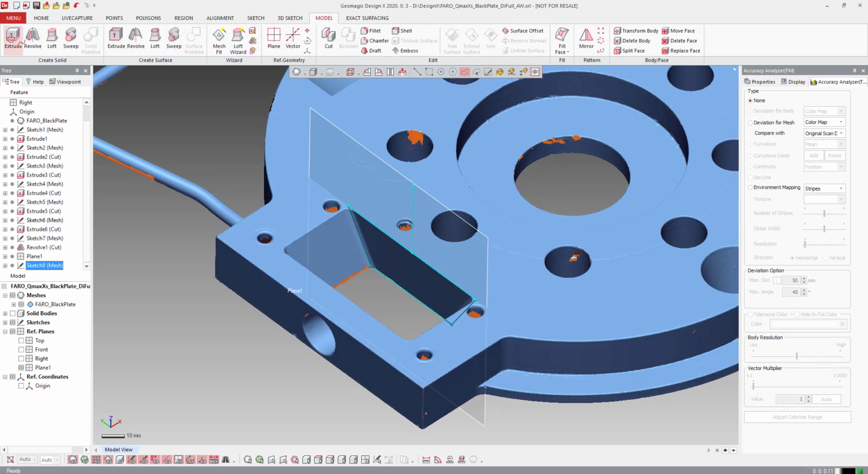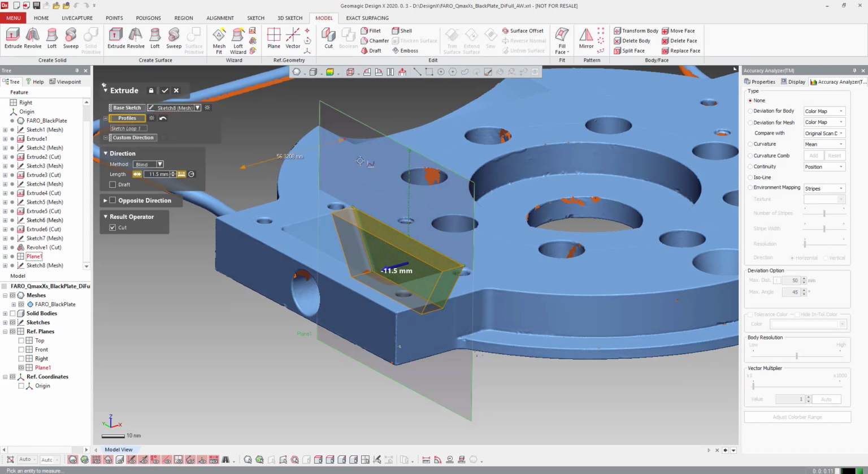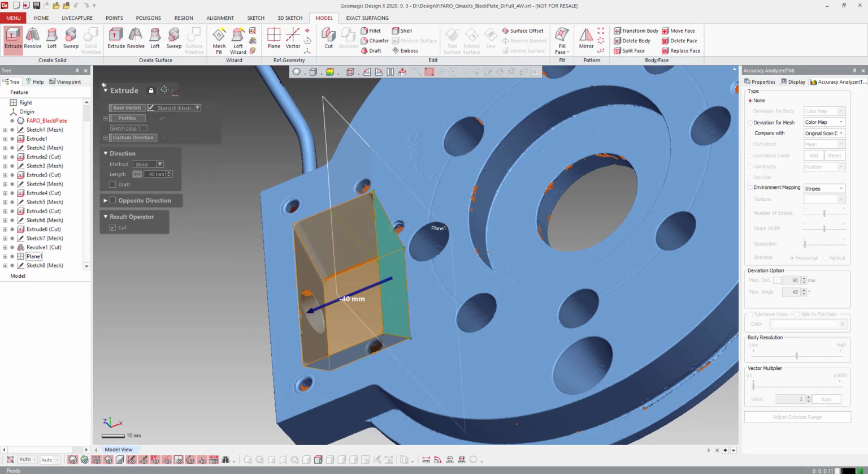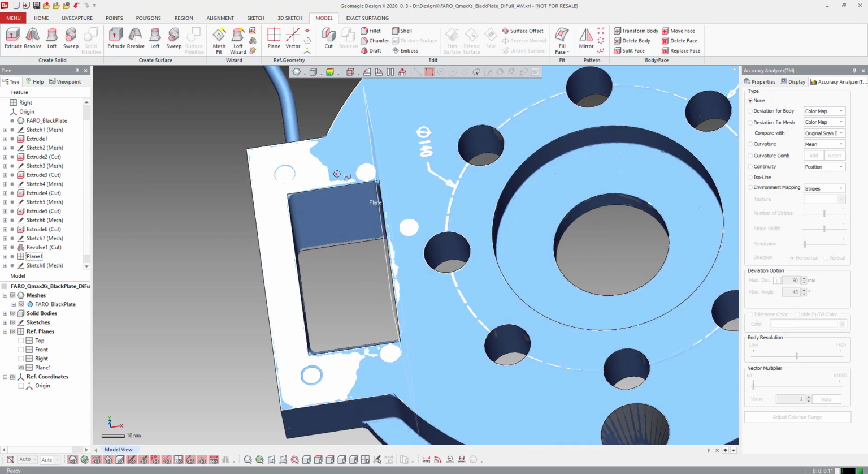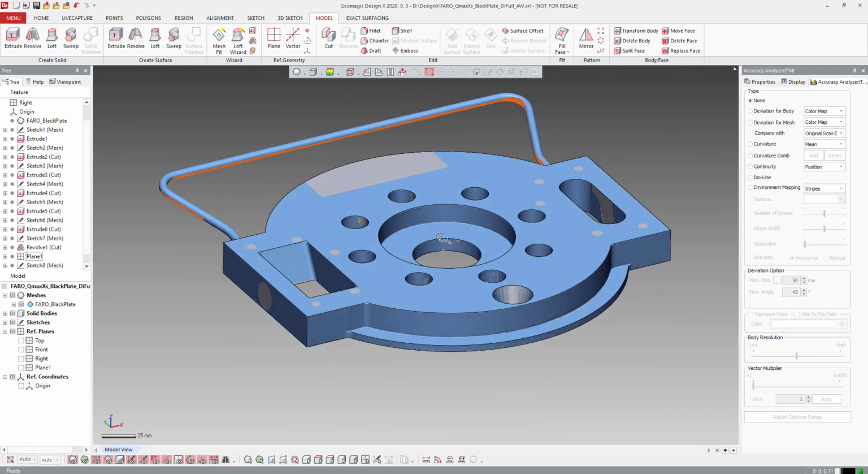We're going to hit extrude. We're going to do a cut. I'm going to make it negative, and we're going to measure from our plane. Okay, we can come over. We already know it's like 40 because we looked at it before, so we're just going to make it 40. Hit OK. Now the cut's on our part.